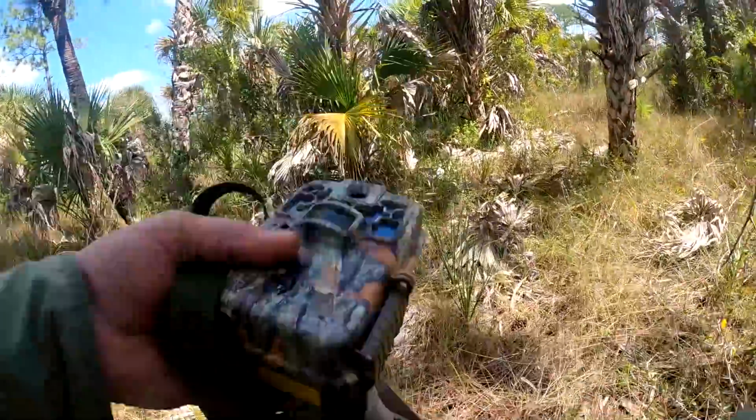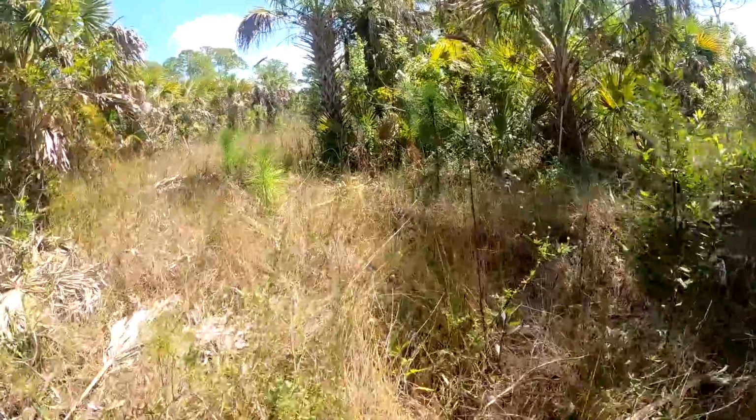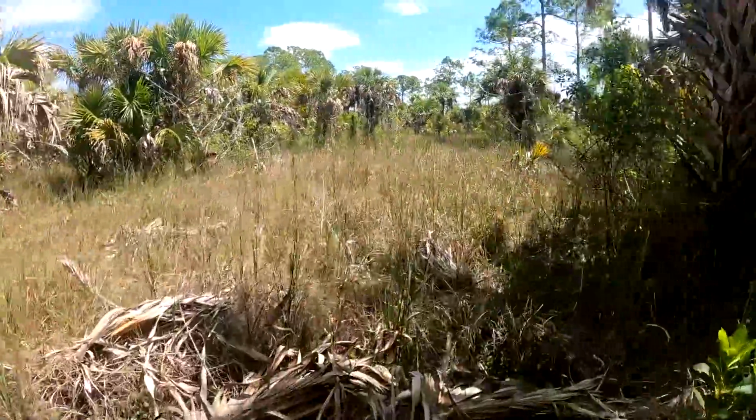So I'm going to go back towards the Fakahatchee Strand, and I'm going to find an area maybe where there's some cypress trees, maybe some water. Set the camera up there, see if we can salvage this trail camera pickup.